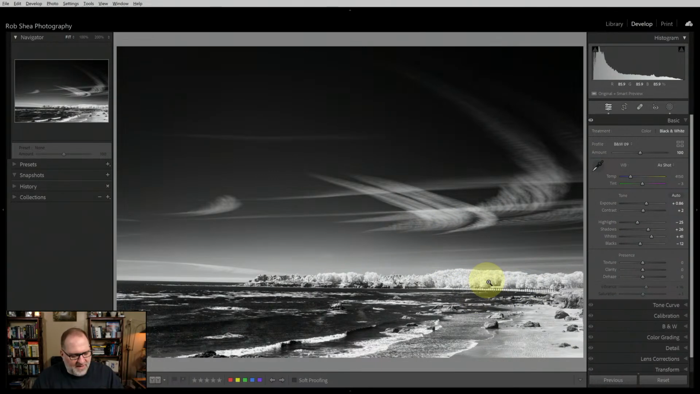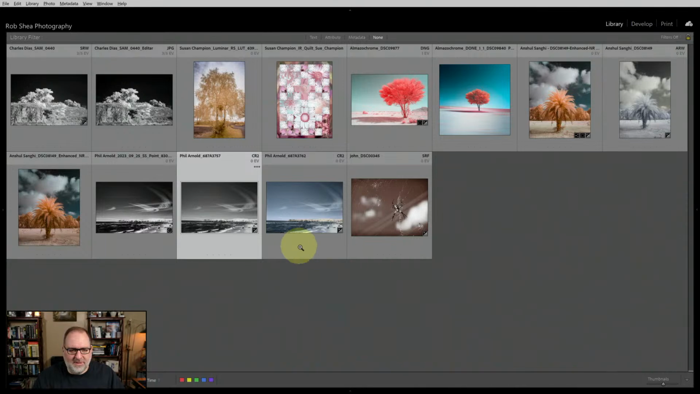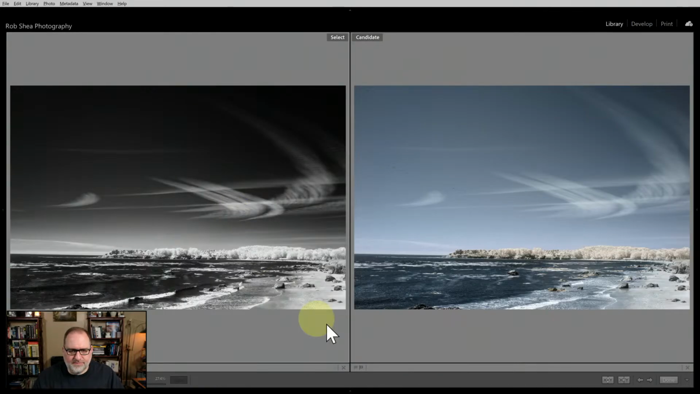Whereas if I go to the, let me do a side by side here. There we go. So it might be different for everybody, because we all have our different little perceptual processing engines in here that tell us what color is and all that other kind of stuff. But for me, when I look at the 830 on the left, that's just even a light edit. Those clouds are the subject.